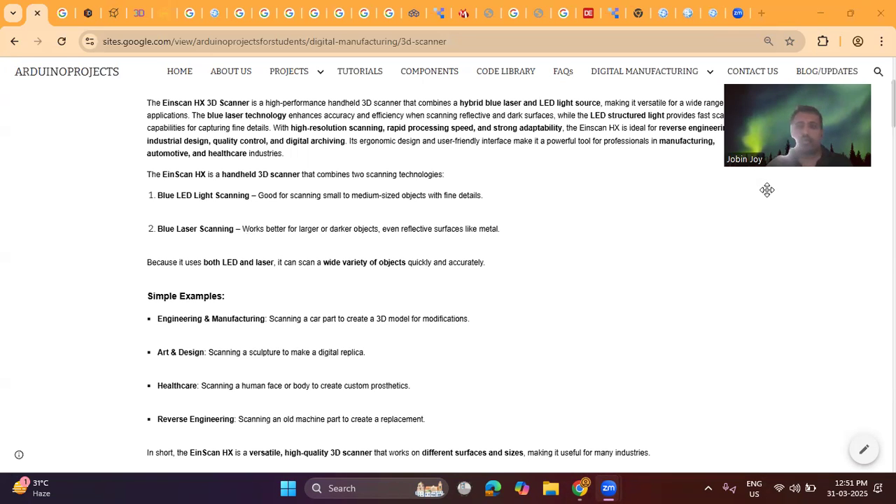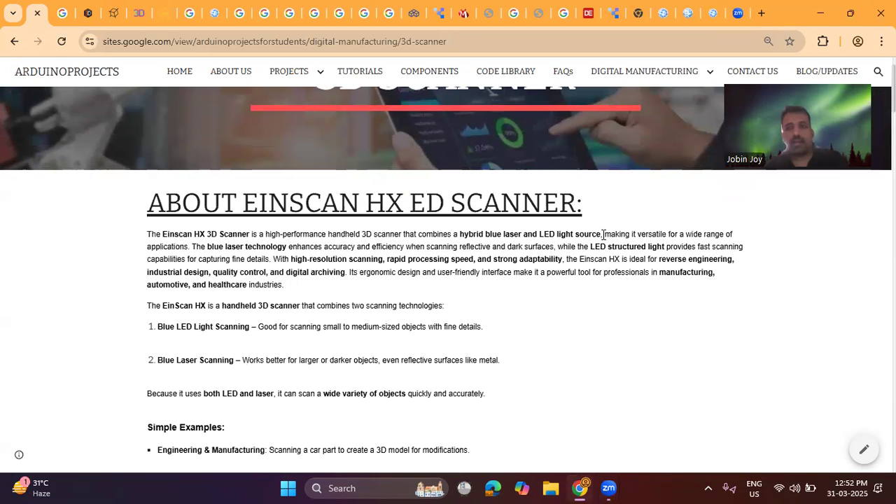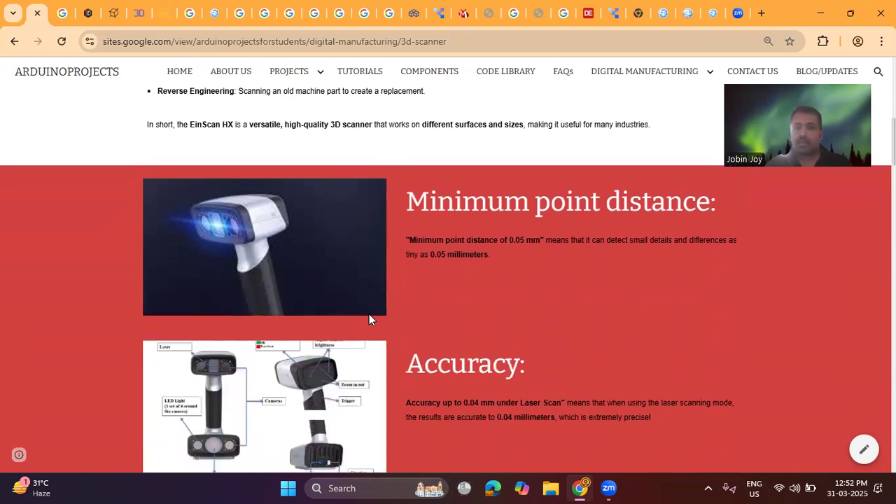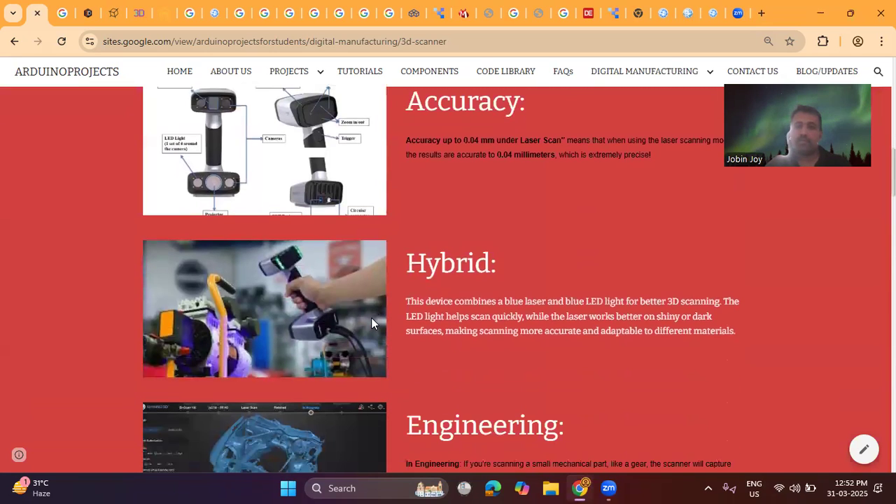So this video is basically explaining the different features of the Einscan Hx 3D scanner. What are the features of the scanner? What are the relevant fields where we can use the scanner? What is the minimum point distance? What about the accuracy? This is a hybrid scanner, meaning the scanner is using two types of lights to scan that particular object. That is what is called a hybrid scanner.